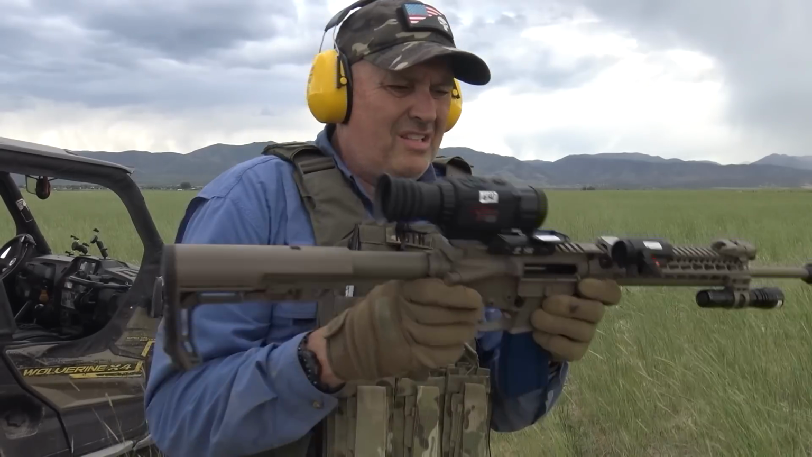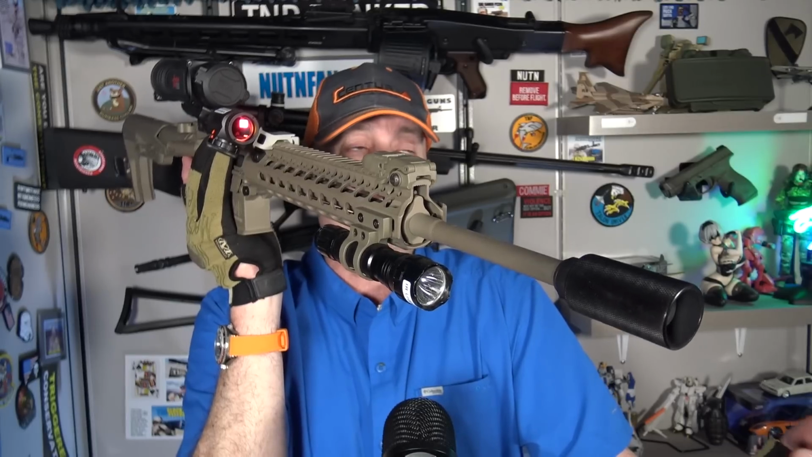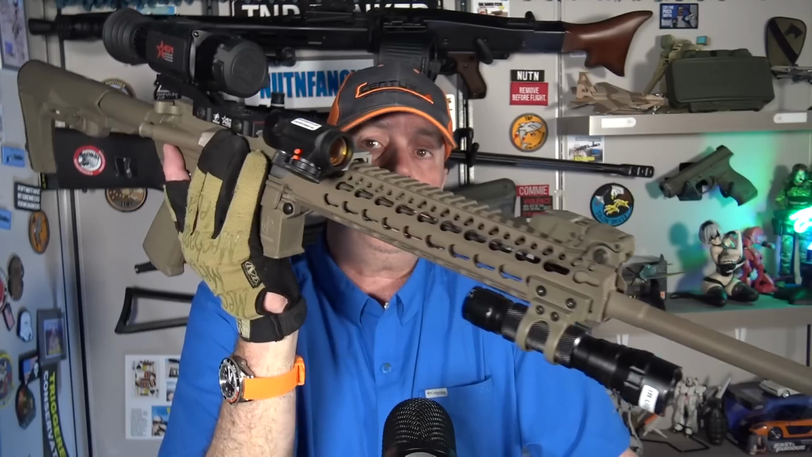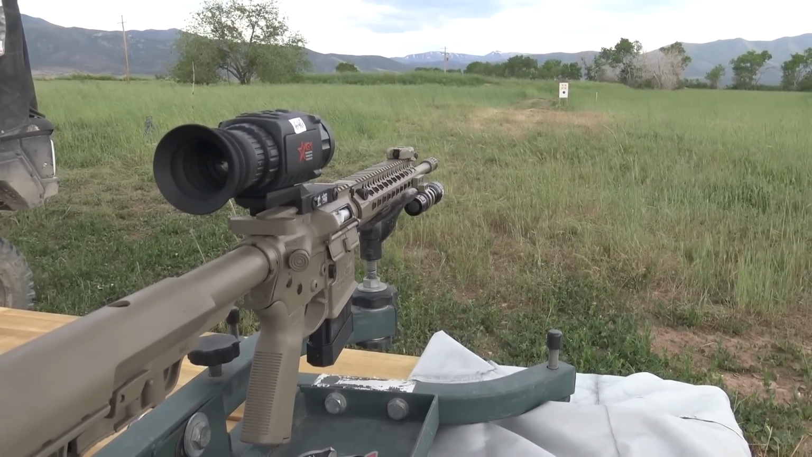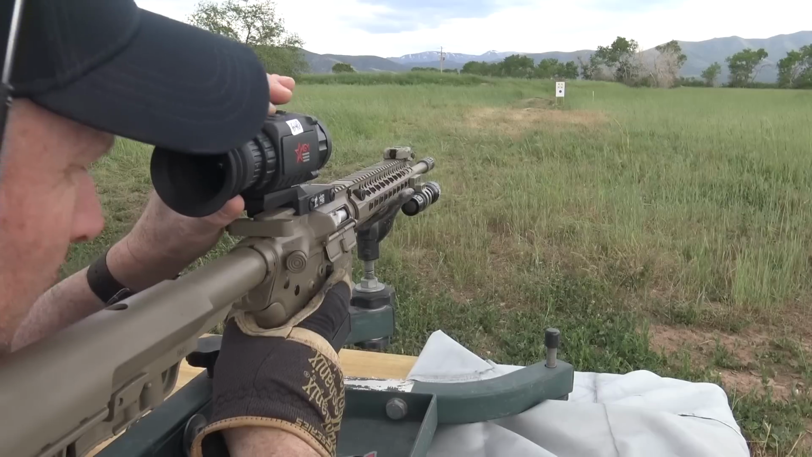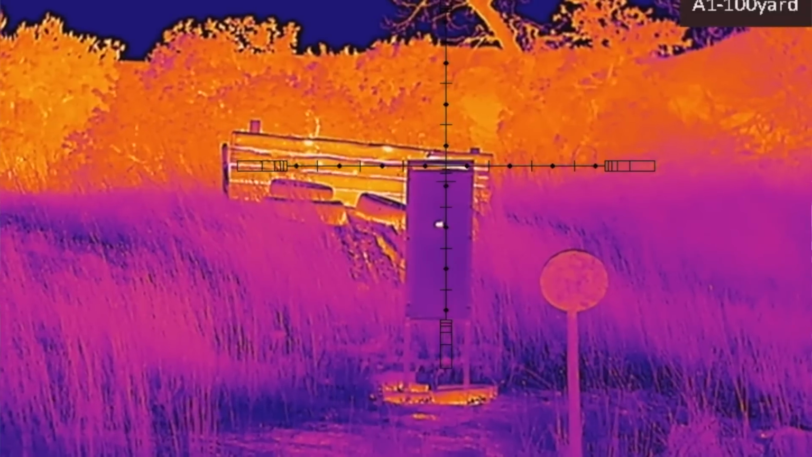There you go, boys. I'm going to go back a little bit and talk about zeroing the Rattler also. So how did I zero? I did it in daytime. And since this is an electronic, not optical scope, it's a very easy process. The way that process works is you get something that you can see in your environment at the range you're zeroing in. I used 50 yards initially.